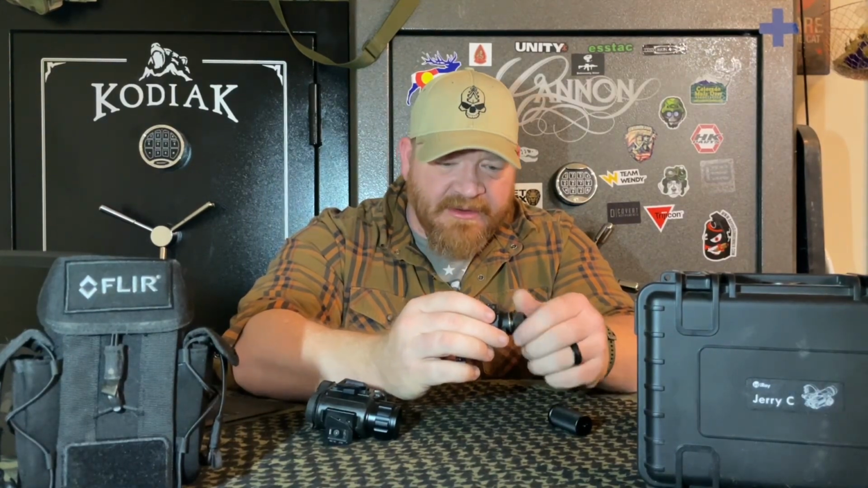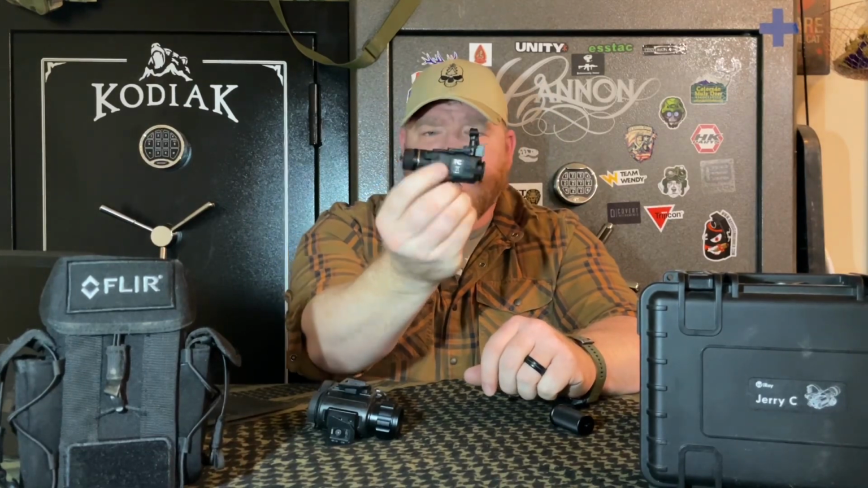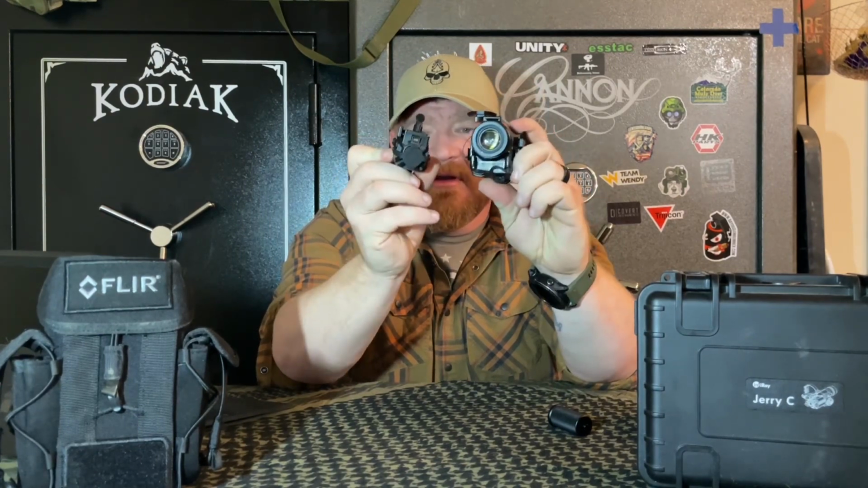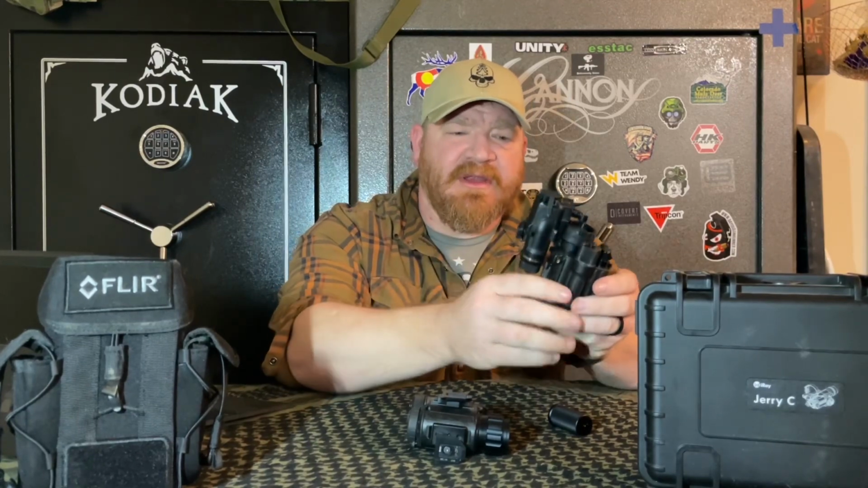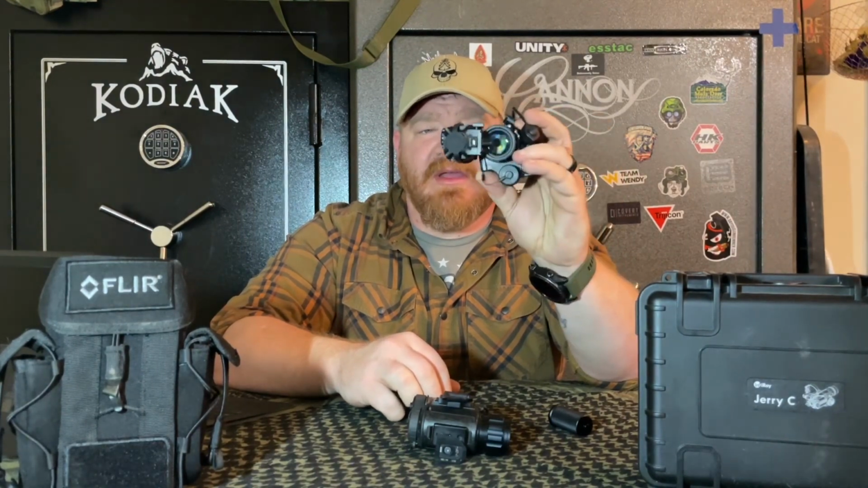So with the standard CR123A battery cap on there, again, you can see it's a very small profile. Side by side, it's half the size of the Flir Breach, no matter which way you look at it, which is nice until you clip it onto your PVS-14. Once you have it clipped on your PVS-14, now your PVS-14 just massively gained weight, gained size.